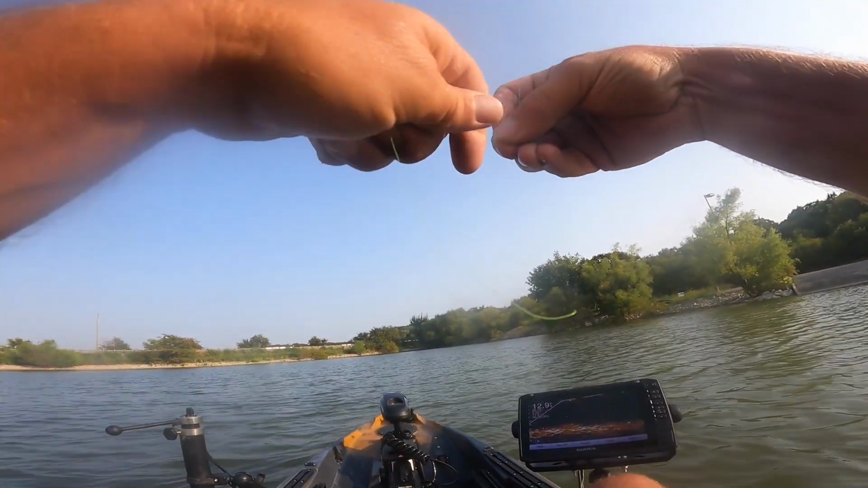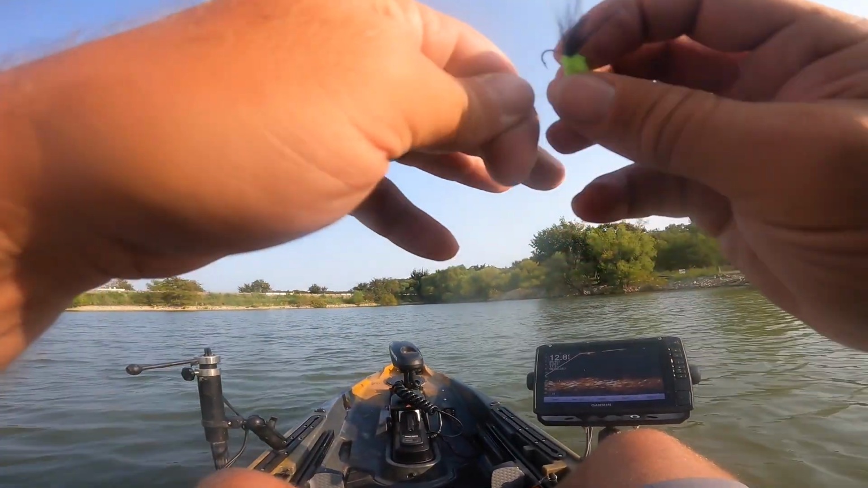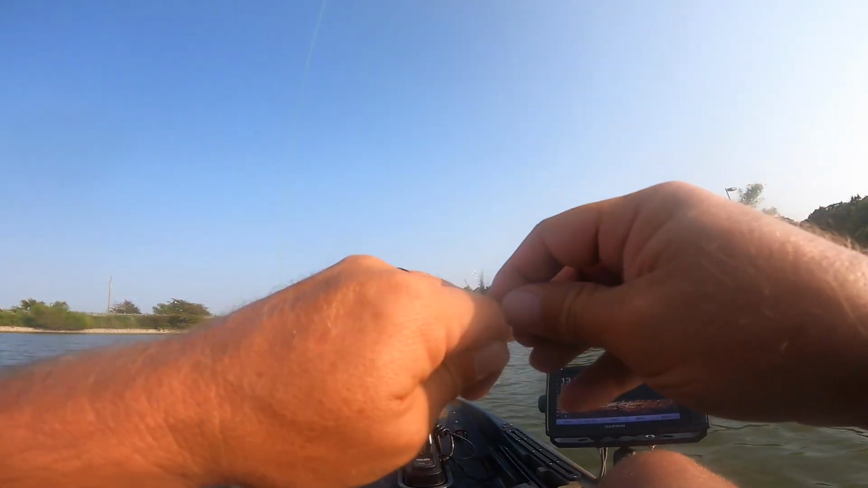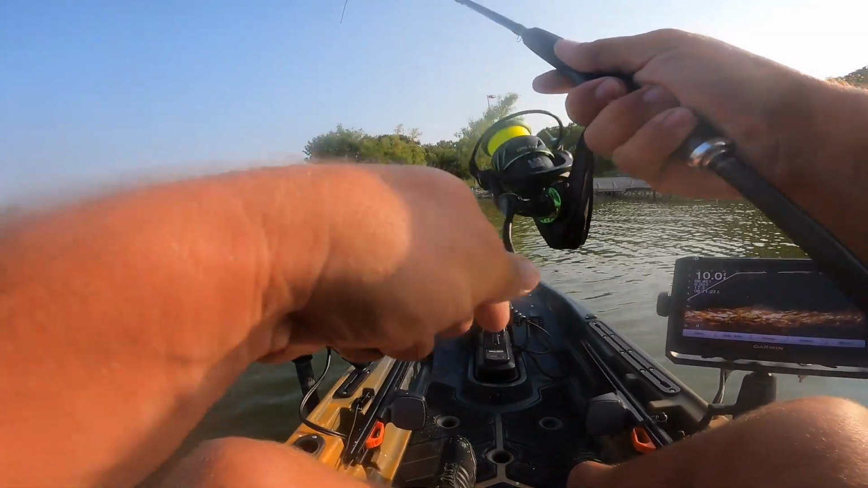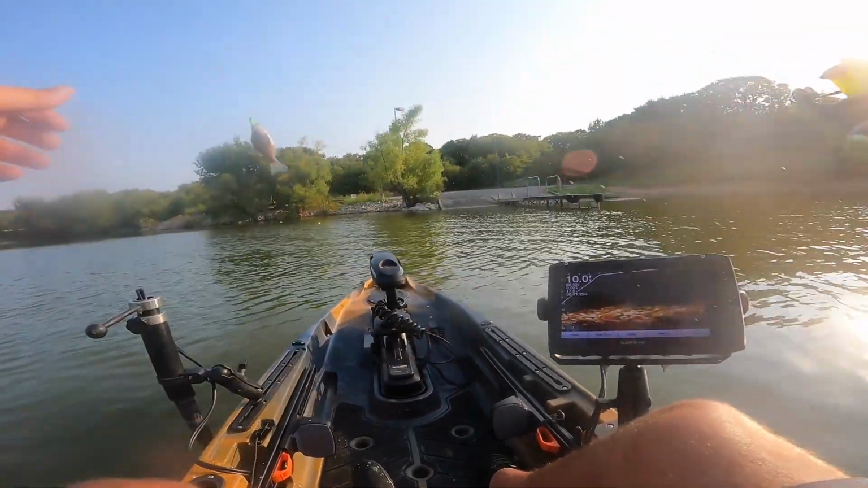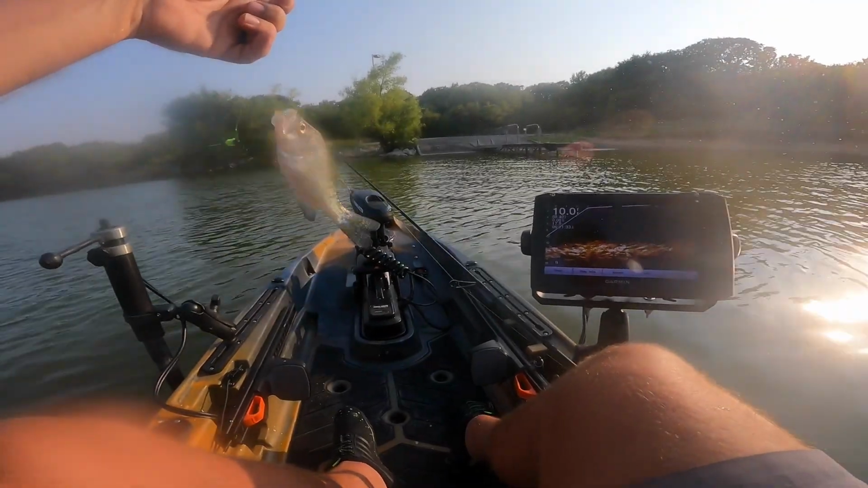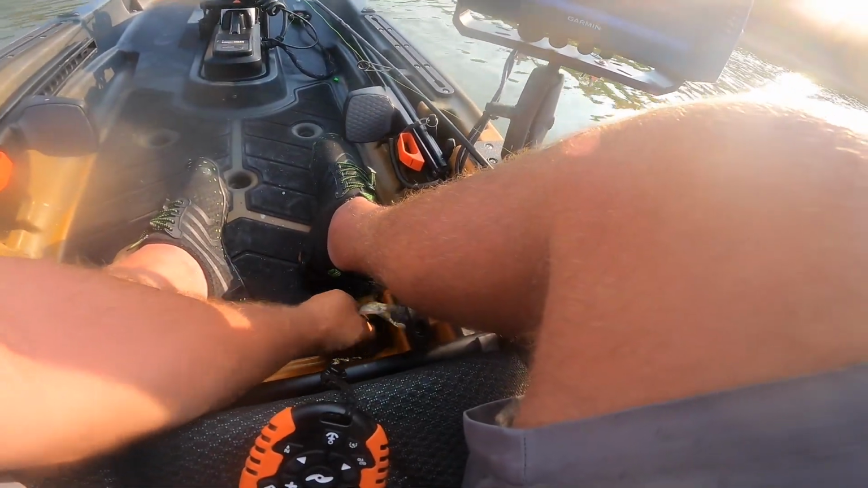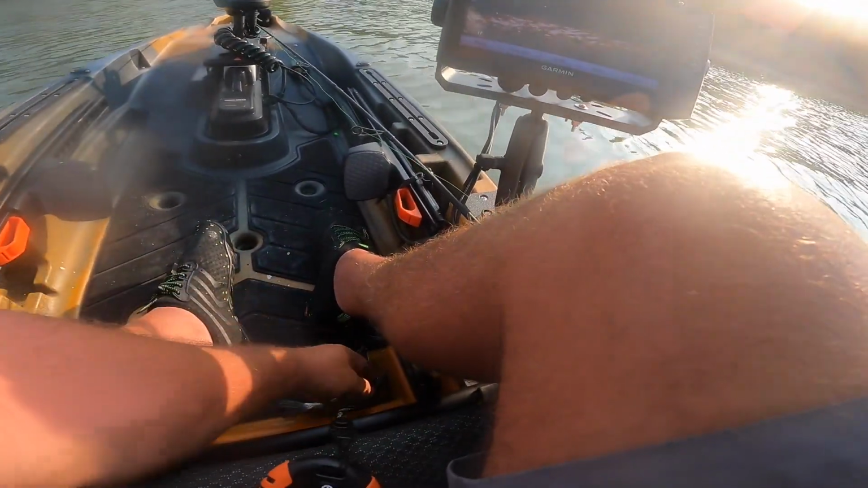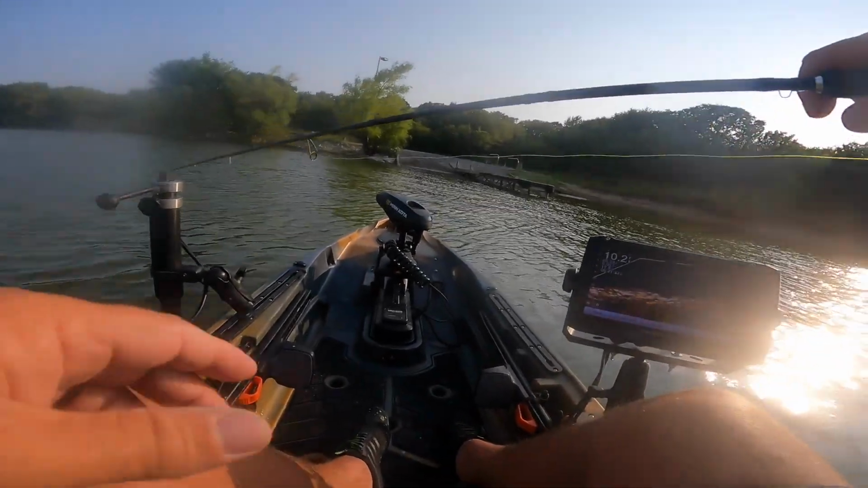So, there's a lot of shad right here, but there's a rock pile right here. Oh, got one. Fish on. Look at that, crappie. 30 foot from the boat ramp. He's little, but I still got him on a jig right at the ramp. I knew there would be crappie in these rocks. I knew it.